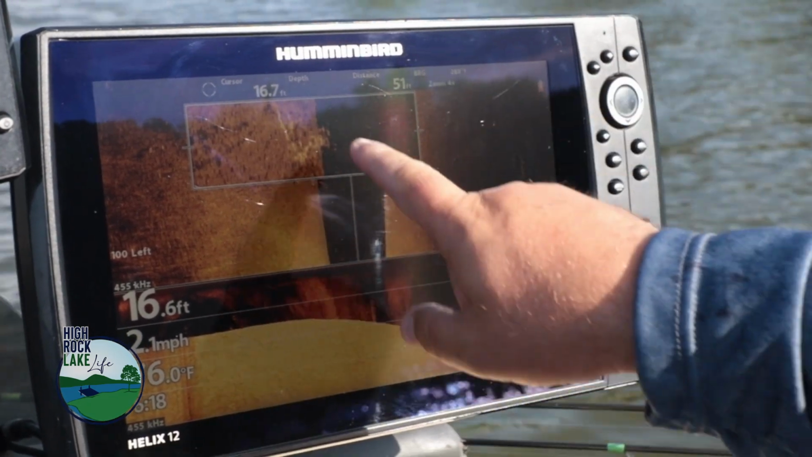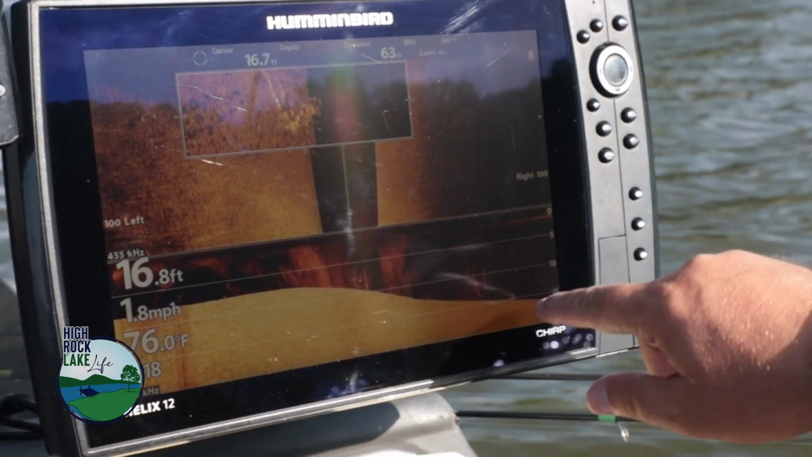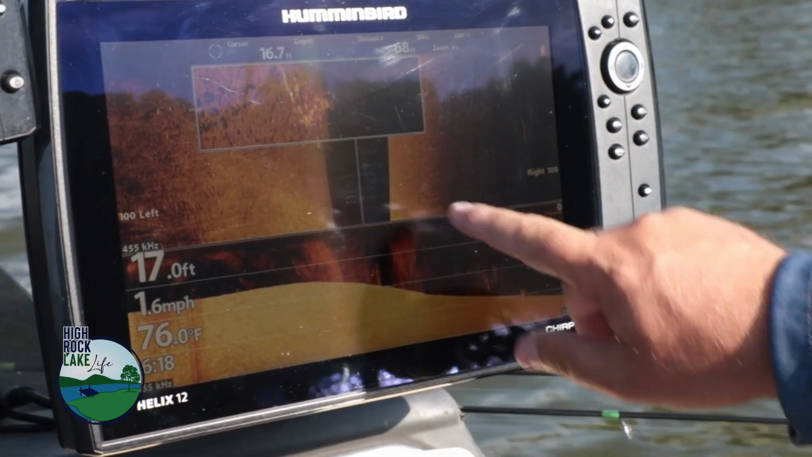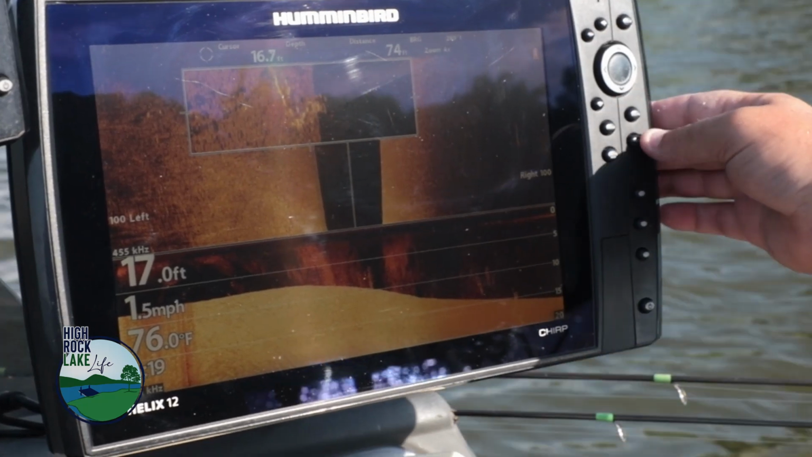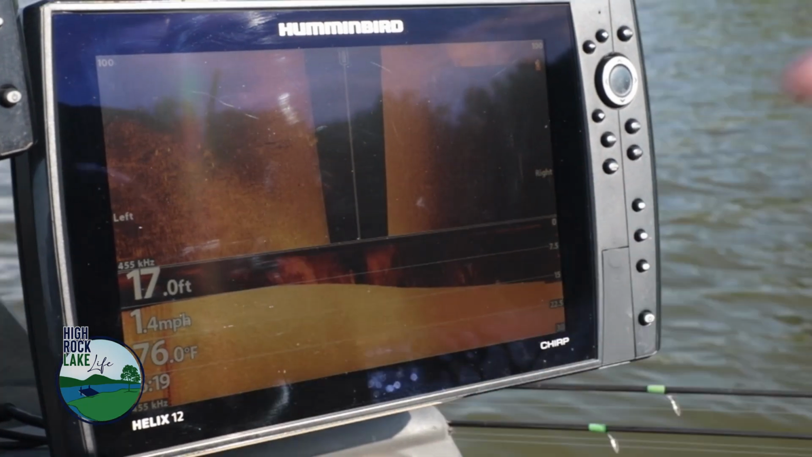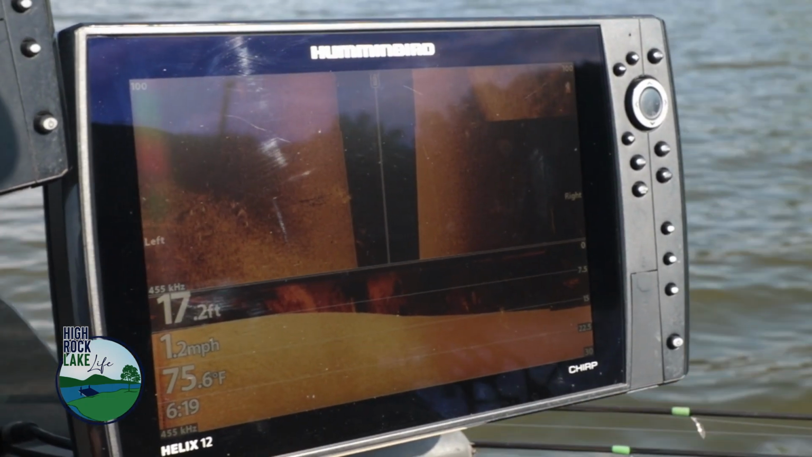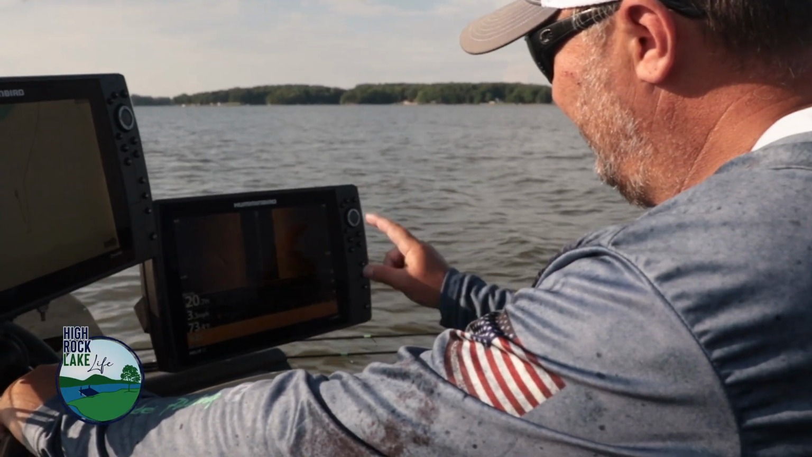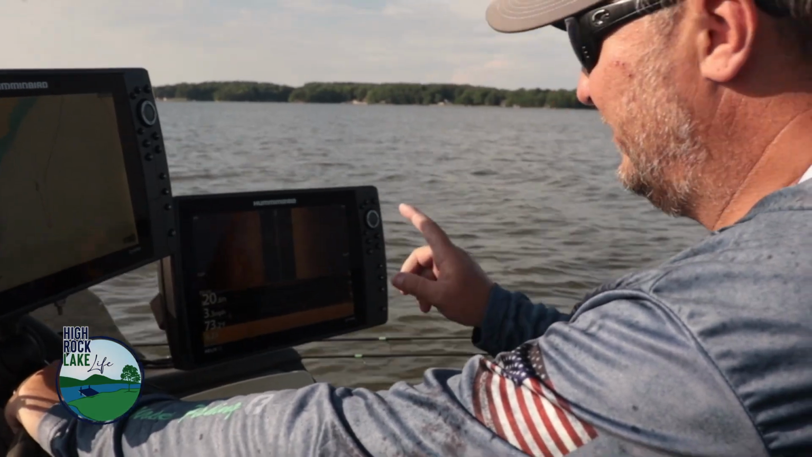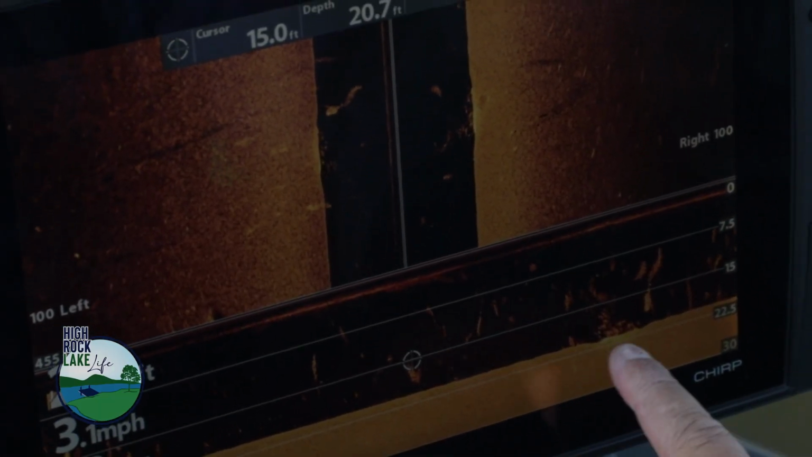Then we're gonna zoom in. You can see the brush and the specks, the fish that are sitting all over top of it. We are kind of off of it just a little bit, but you can see on all the specks what's there, and you can see all the specks on top and the shadows coming off. There's fish sitting on top of that brush. There's another good one. So we got two piles right here. Just went over a second one, two piles that are side by side.